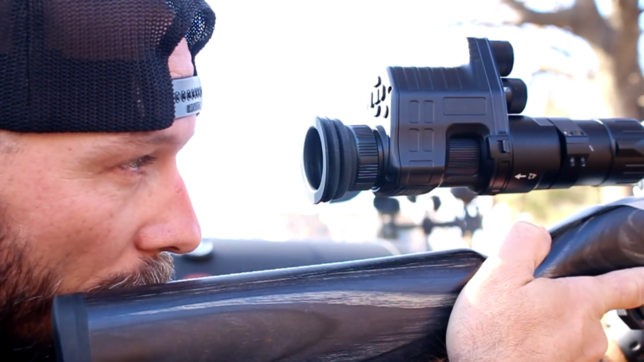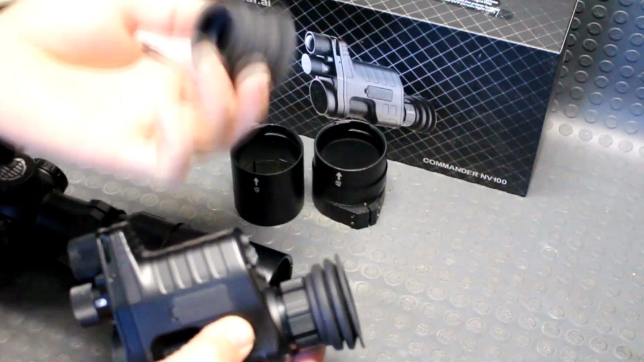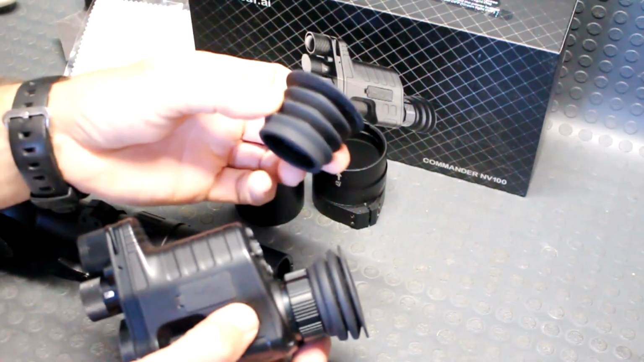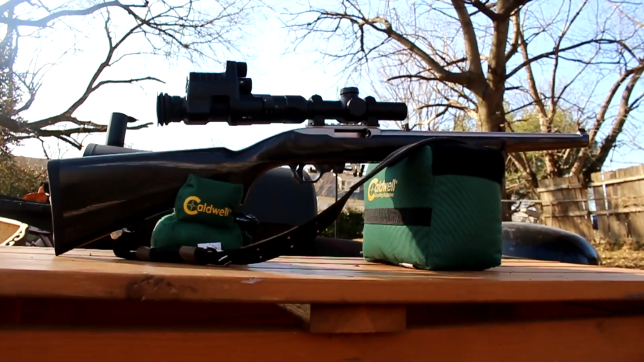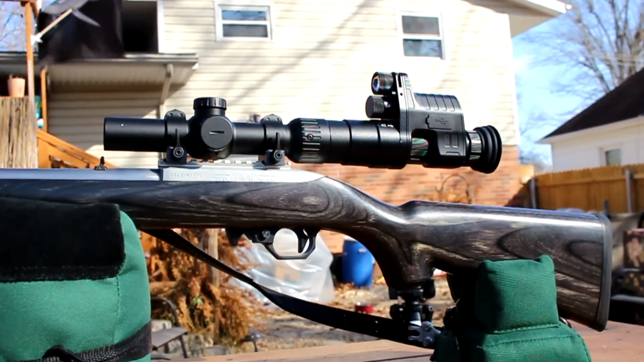Now, they do provide you with this extra eyepiece right here that you can attach to the back, which I have not figured out how to do just yet. So there it is. If you're going to use this on a highly recoiling gun, you're probably going to want to upgrade to the larger eye cup that they have in the back there. And again, using it on a standard configured rifle, standard hunting configuration, it's going to be quite interesting.